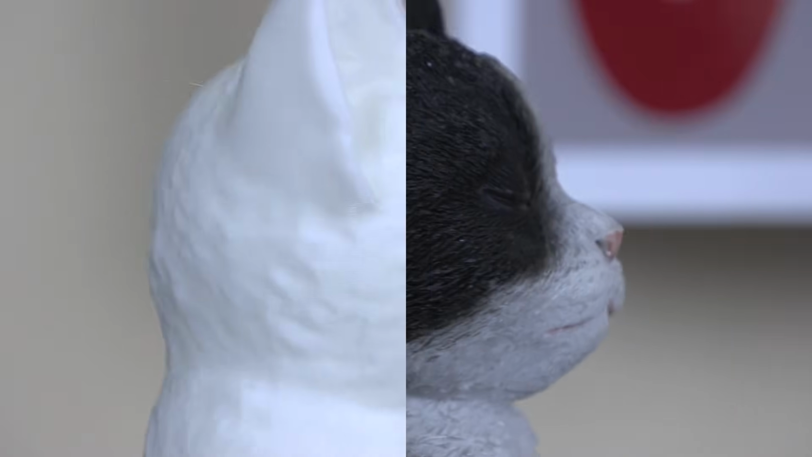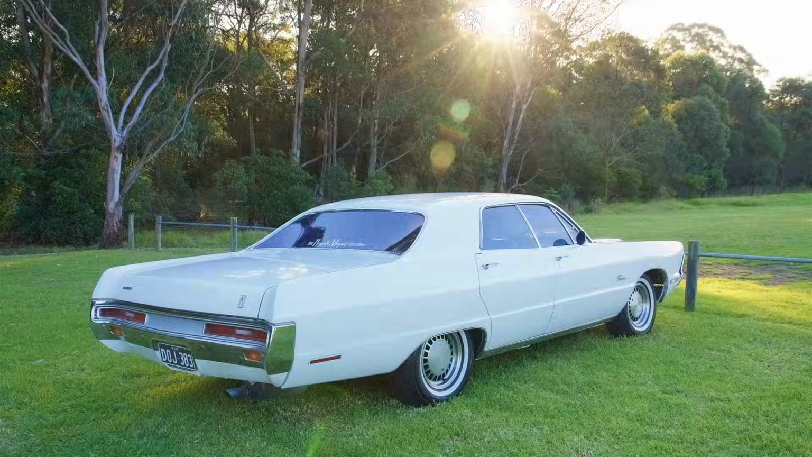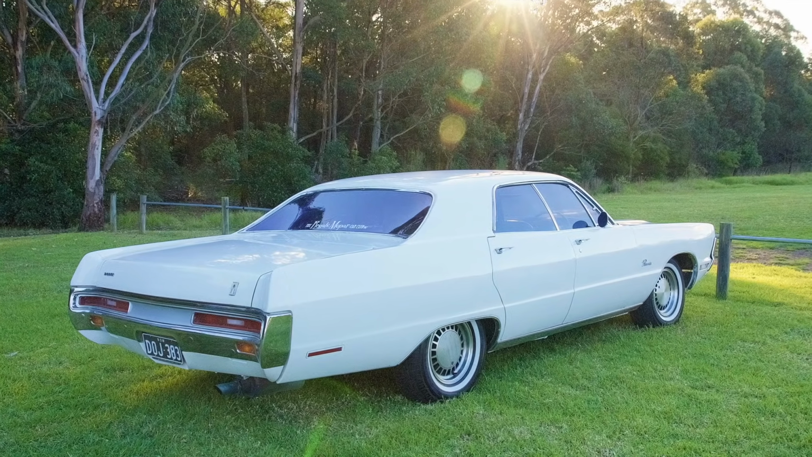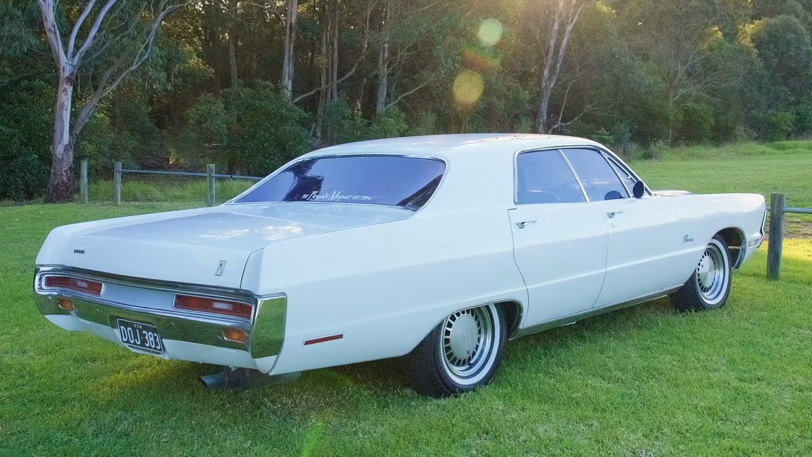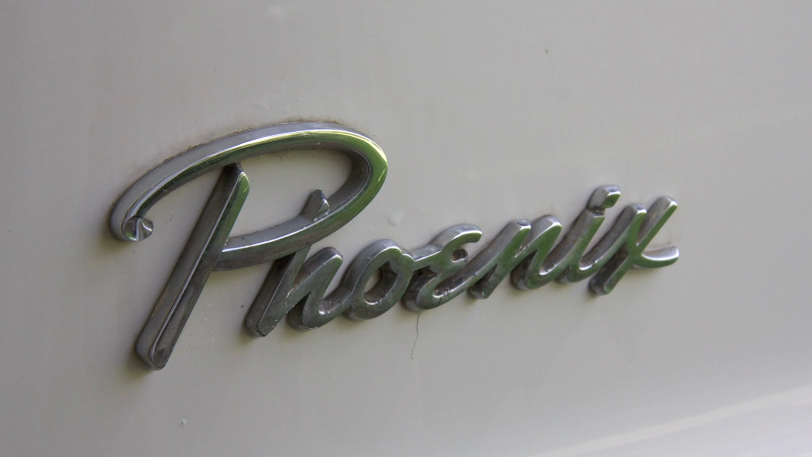For my next scan, I'm going to make full use of the Ferret Pro and take advantage of the portability. This is my 1970 Dodge Phoenix. They were sold as a Plymouth Fury in the US, but there was very little awareness of the Plymouth brand here in Australia. So they were built here in Oz as right-hand drive and branded as a Dodge Phoenix 400. I want to have a go at scanning this Phoenix badge on the side of the car.